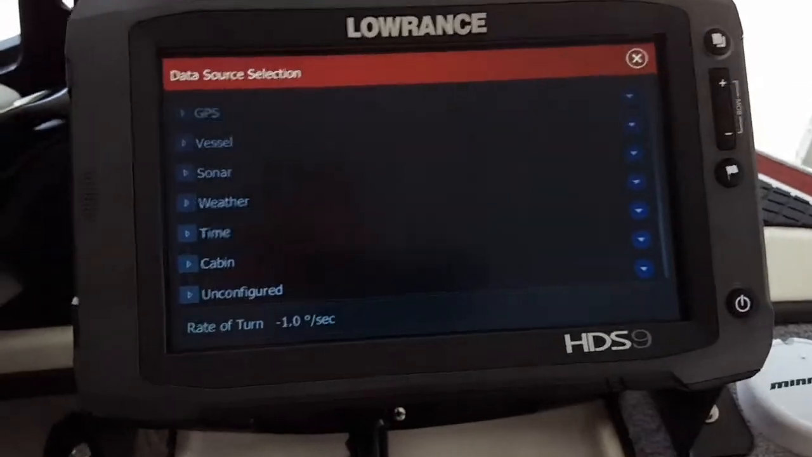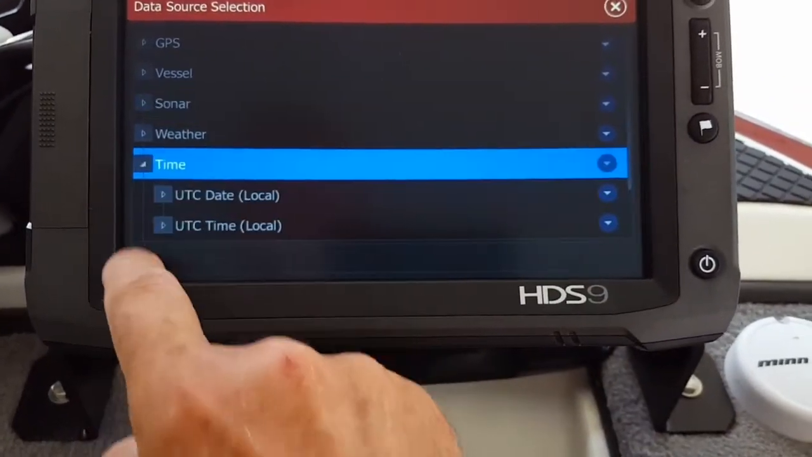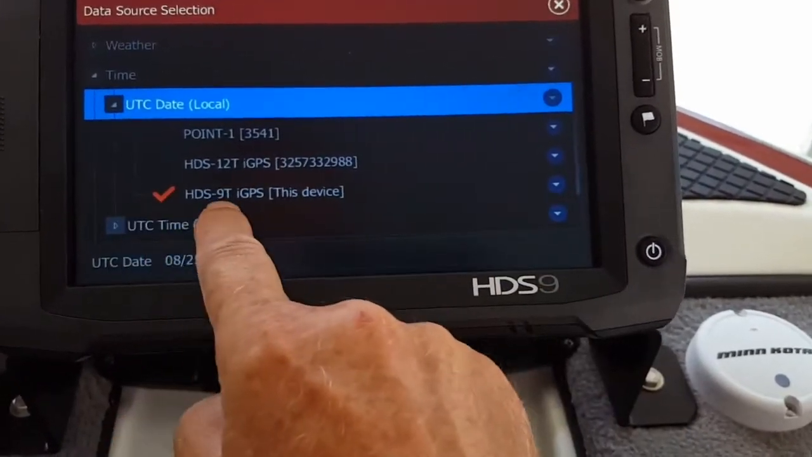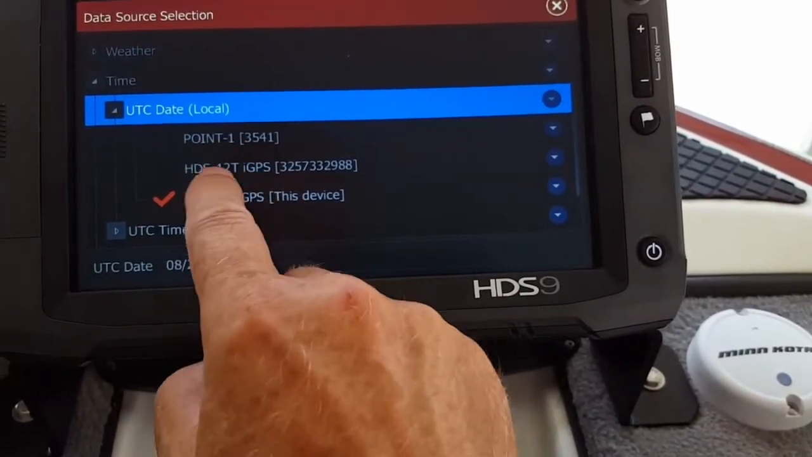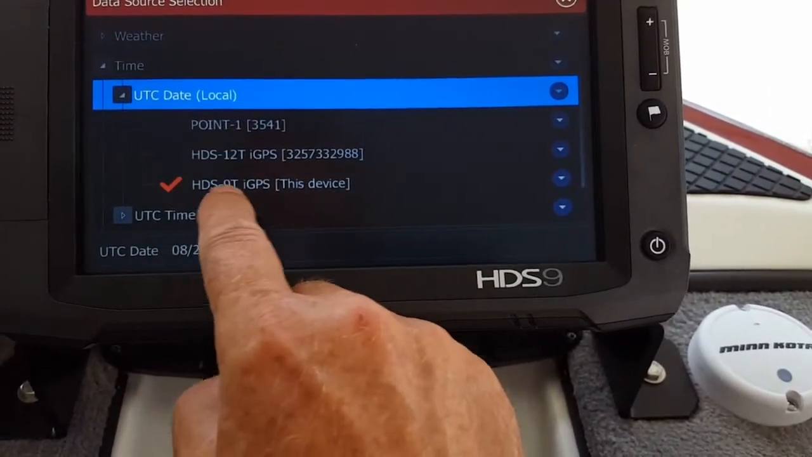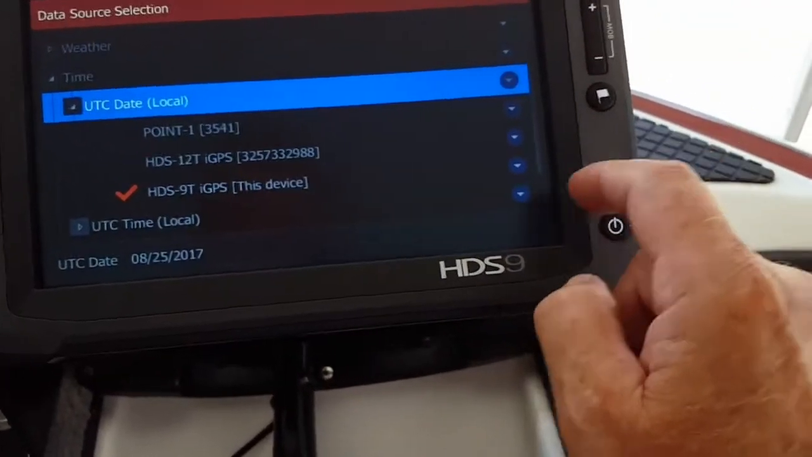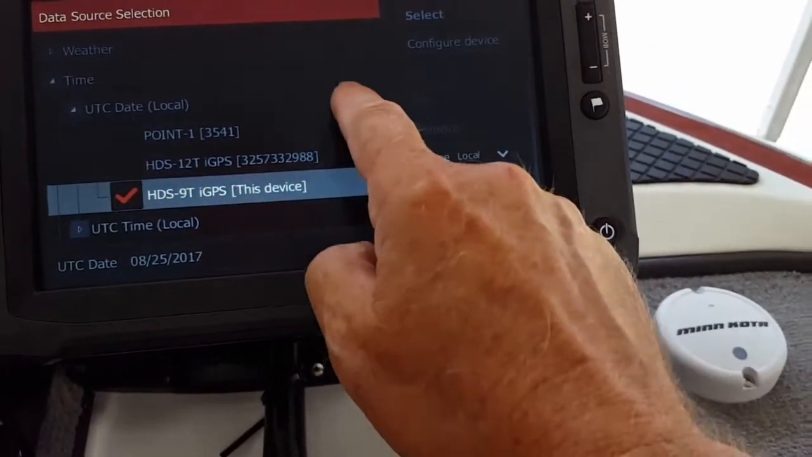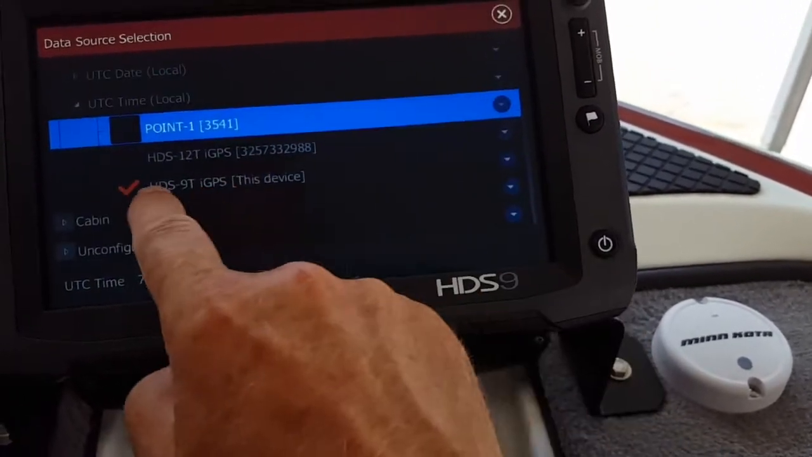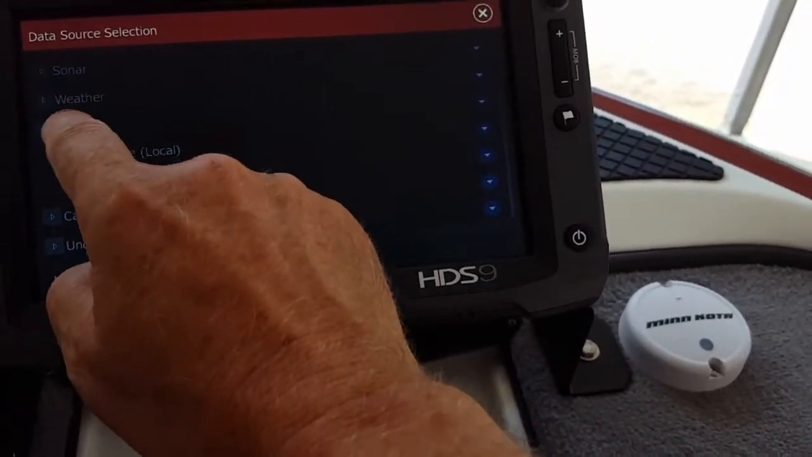Now as far as all these settings go here, you can just pop down if you want to set your time. You see local, and you've got your time. You want to make sure it's not on none of these. This is the one on the dash, which is a 12. There's a Point 1. You're just trying to make sure these are all still on 9, which is this unit, the 9 Touch, and you just go over here and make sure everything is on local. Not a big deal. You do the same to this one. Make sure it's on local. But that's what I do.